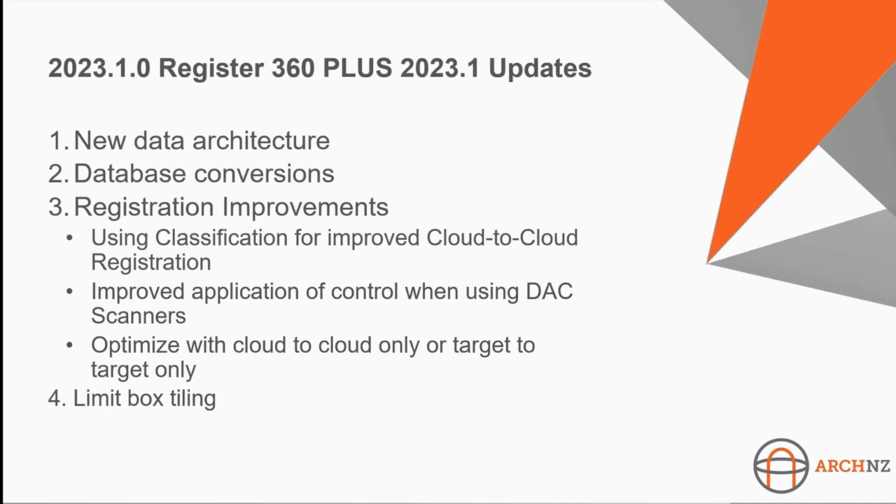Then I'm going to go through improving the application of control with DAC scanners. It basically lets you choose whether or not you're using the level of the scanner or the control. And then I'm going to go through optimizing with cloud-to-cloud only or target-to-target only. Those last two are actually feature parity requests from Cyclone Core over to Register 360. So for those of you that were Cyclone Core users, those have now been migrated across as features.